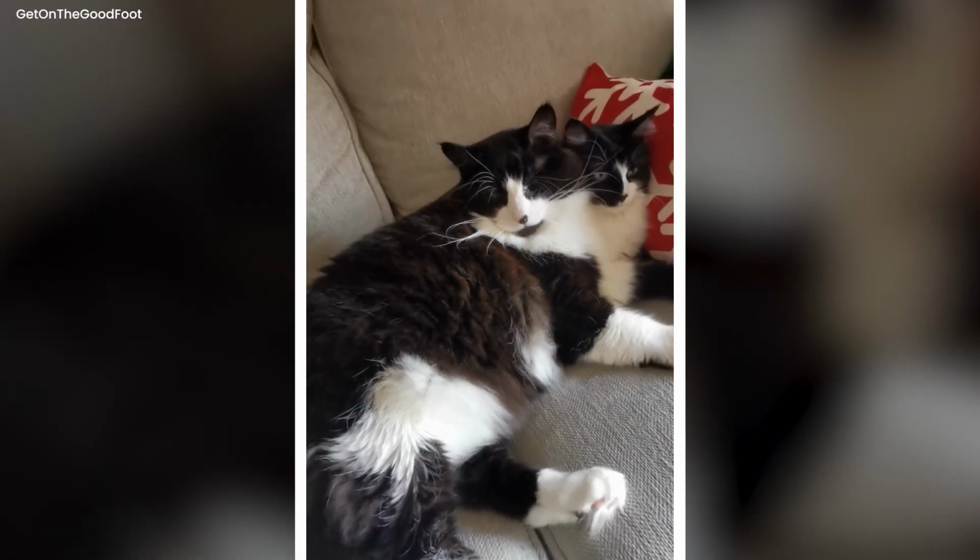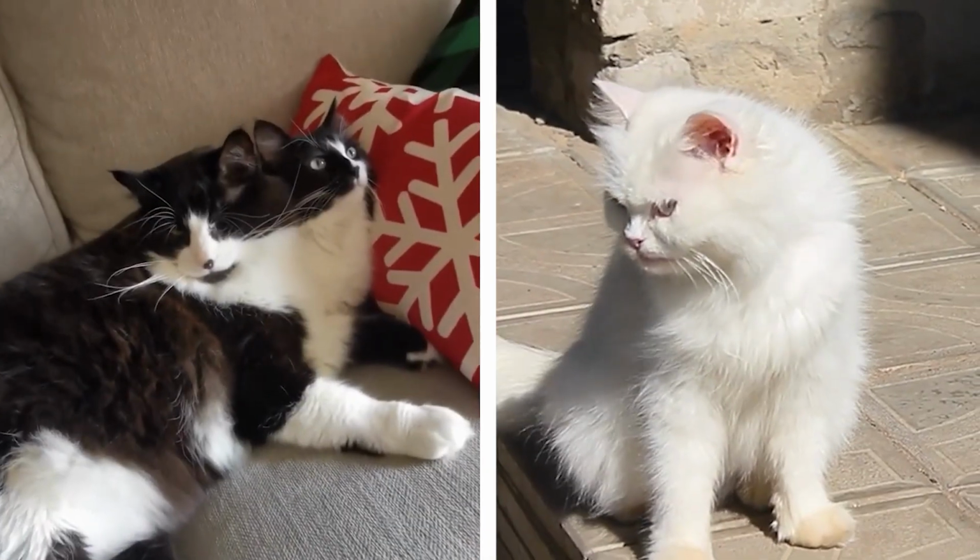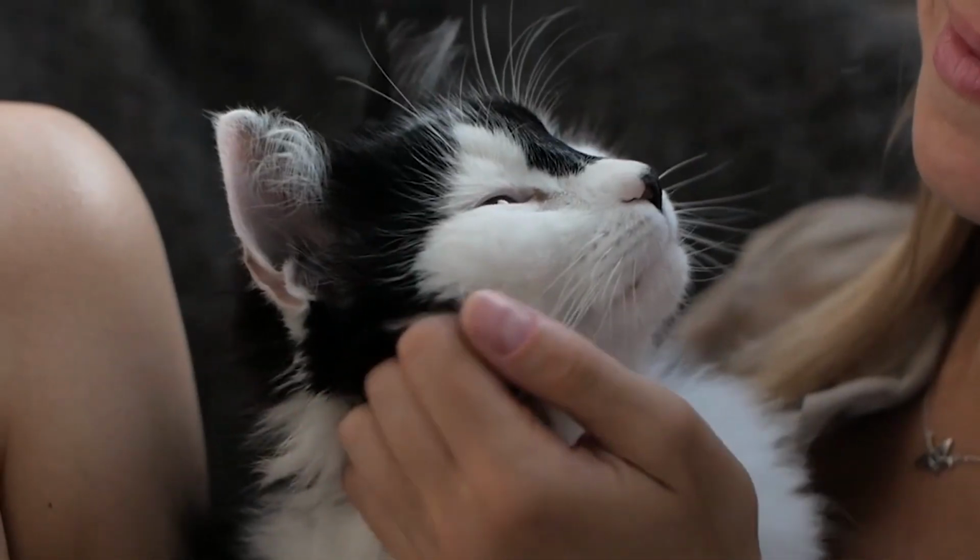Two-headed, three-eyed cat. A two-headed, three-eyed cat is an extremely unique and rare creature. This unique cat has two heads, rather than just one, as normal cats do.